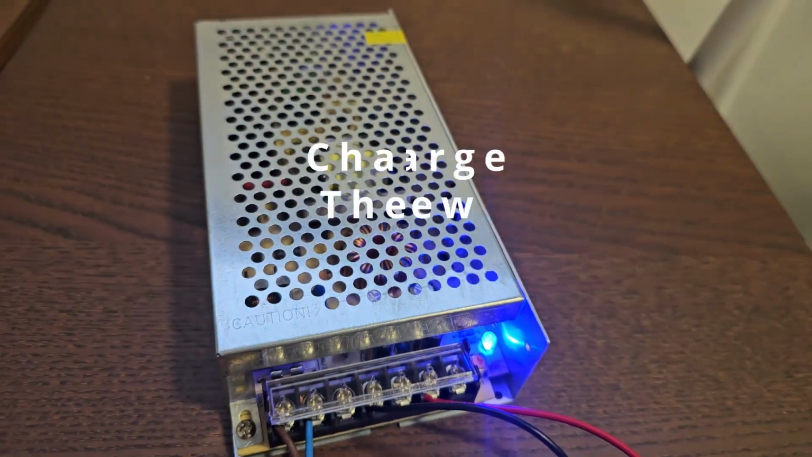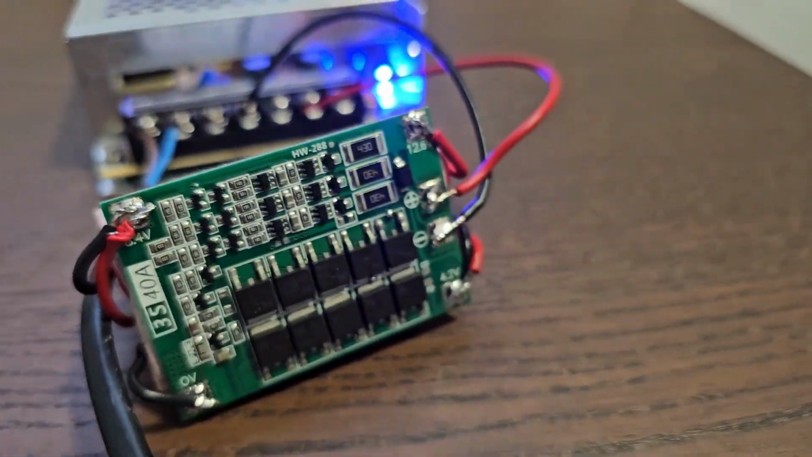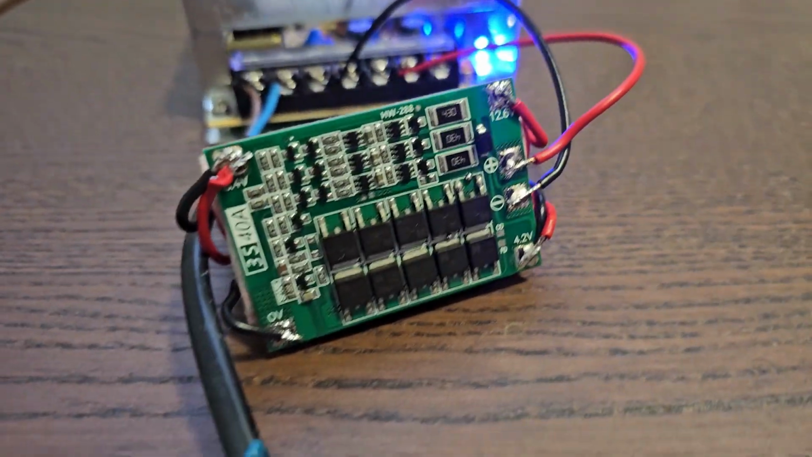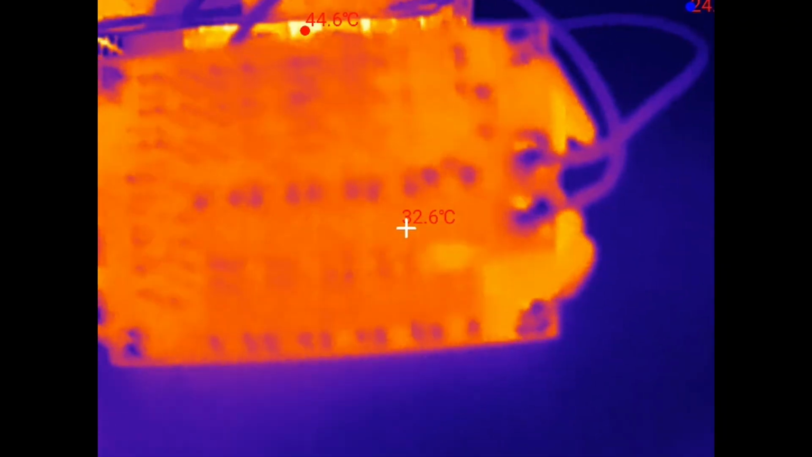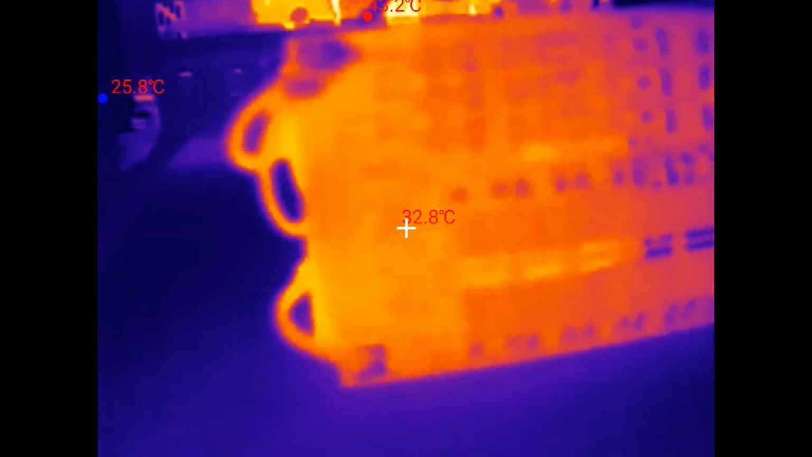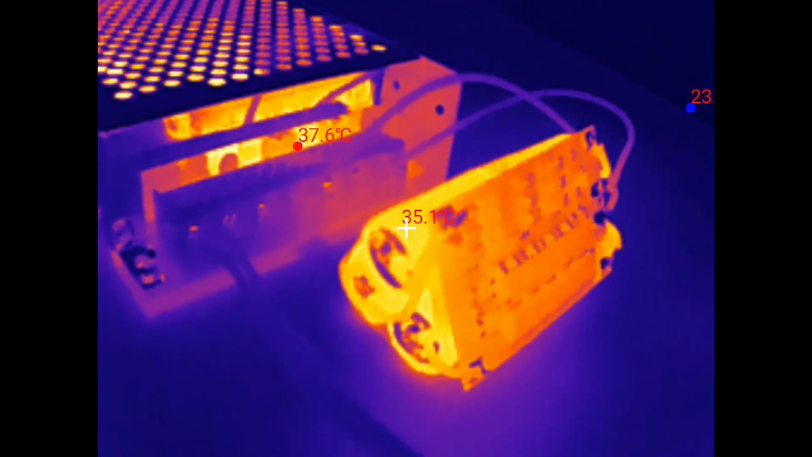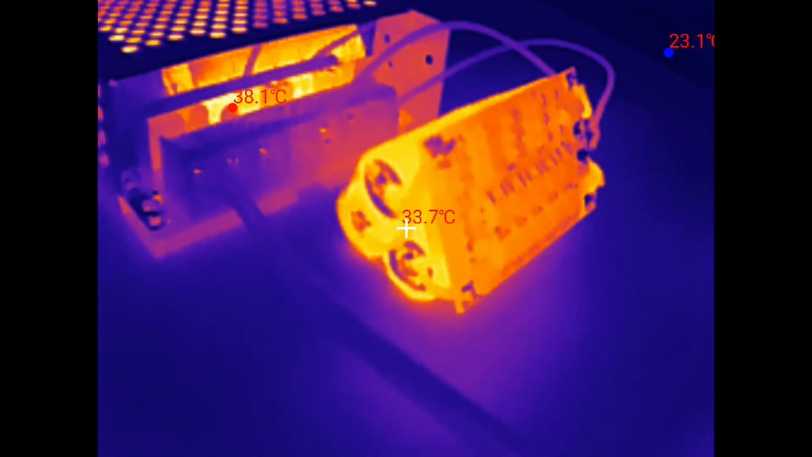In today's video we will inspect a 3S40A BMS with lithium-ion cells connected in charge and discharge mode with thermoimaging. So as you see, I am using an industrial power supply to charge the lithium-ion cells, and the BMS is producing around 30 degrees Celsius. This is running for like 10-15 minutes and it is not really overheating. So this is one of the applications where the BMS can help you to reduce the heat.